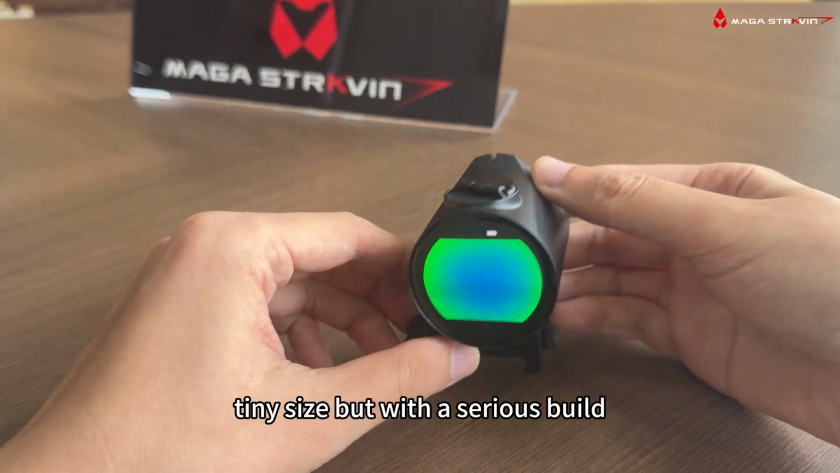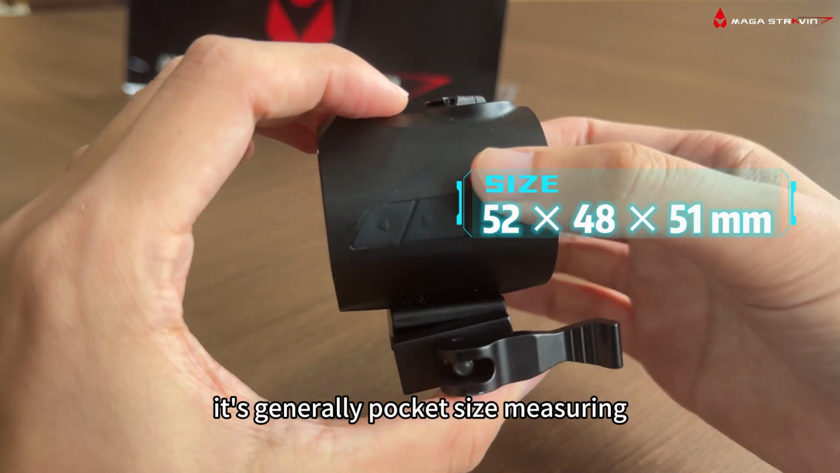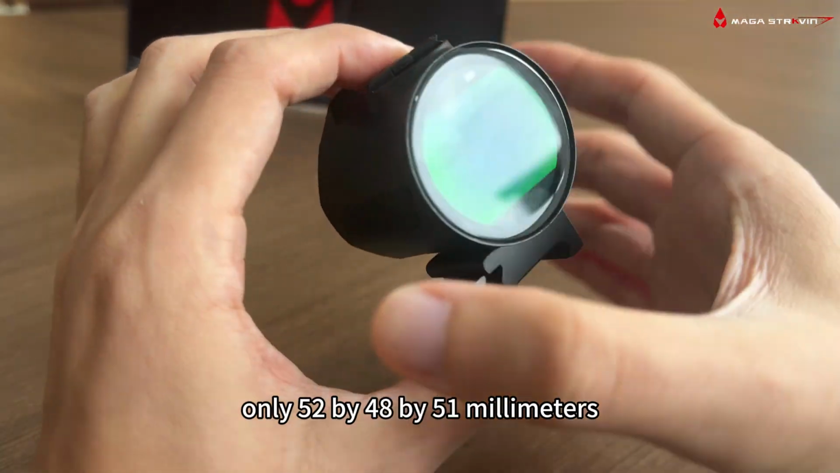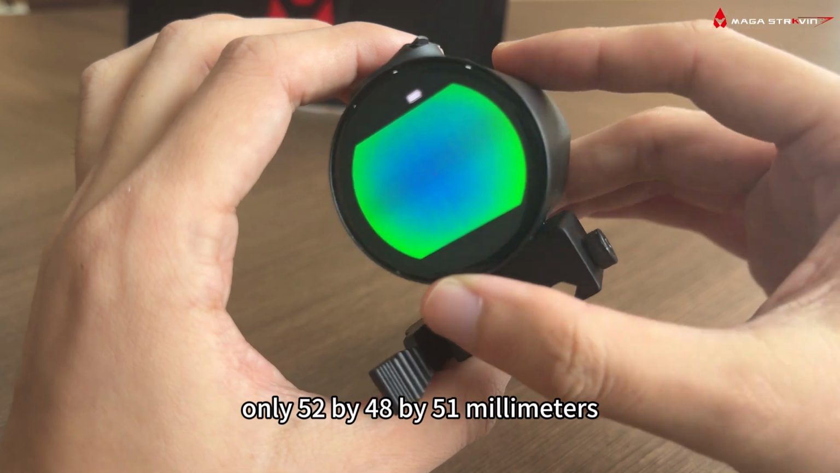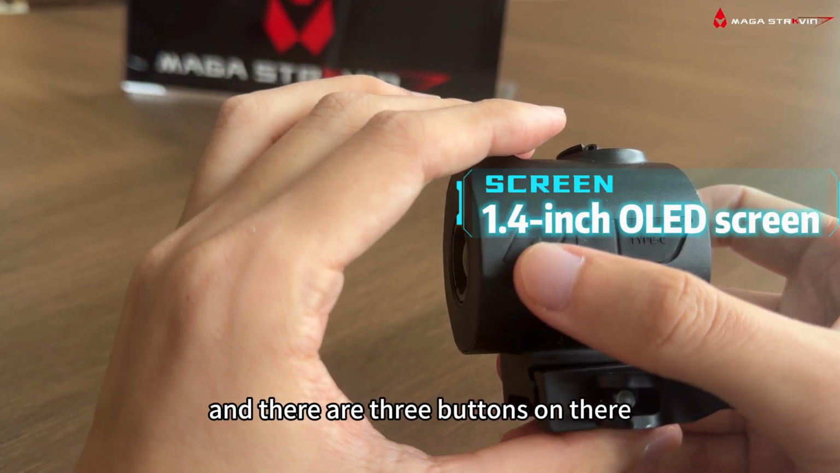Tiny size, but with a serious build. The first thing that surprised me was the size. It's genuinely pocket-sized, measuring only 52 by 48 by 51 millimeters. This is an OLED screen, and there are 3 buttons on here.